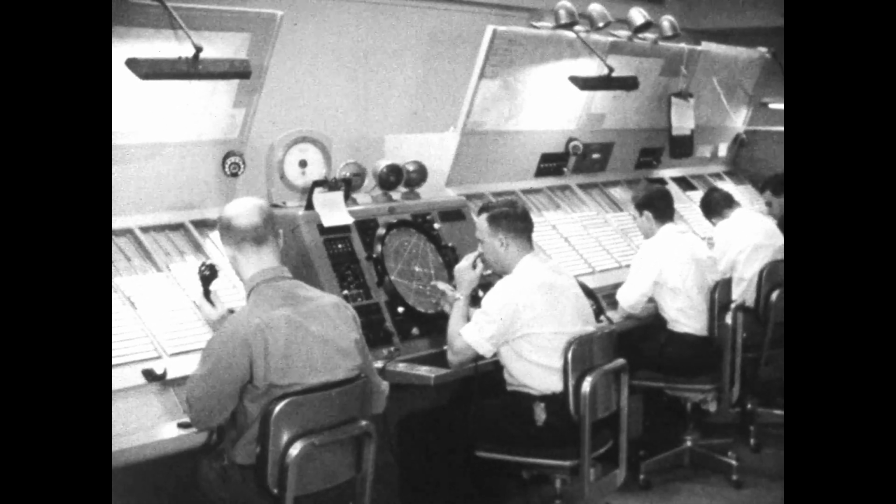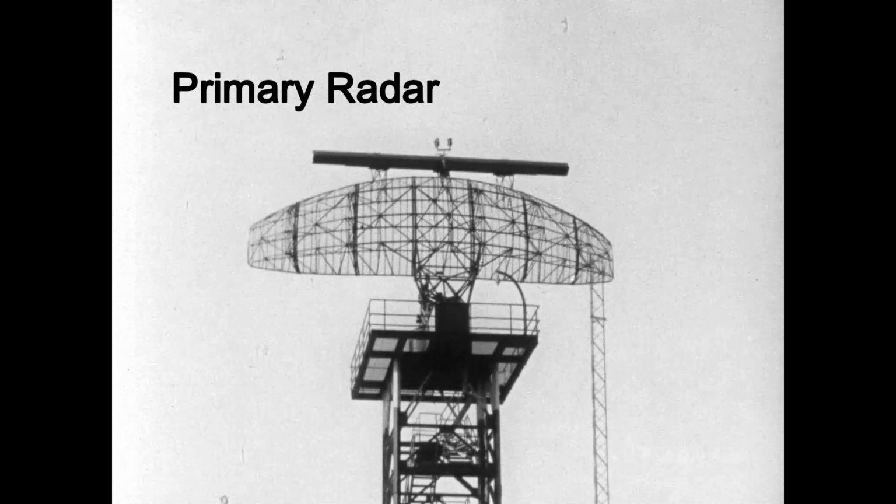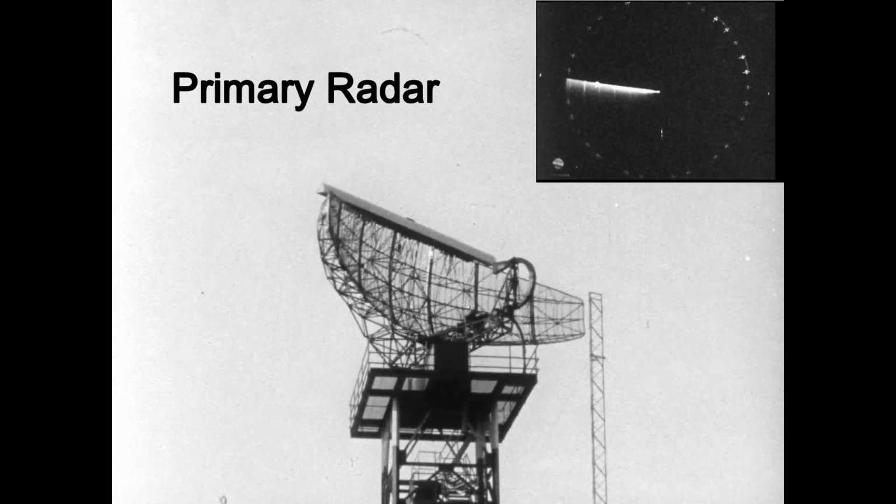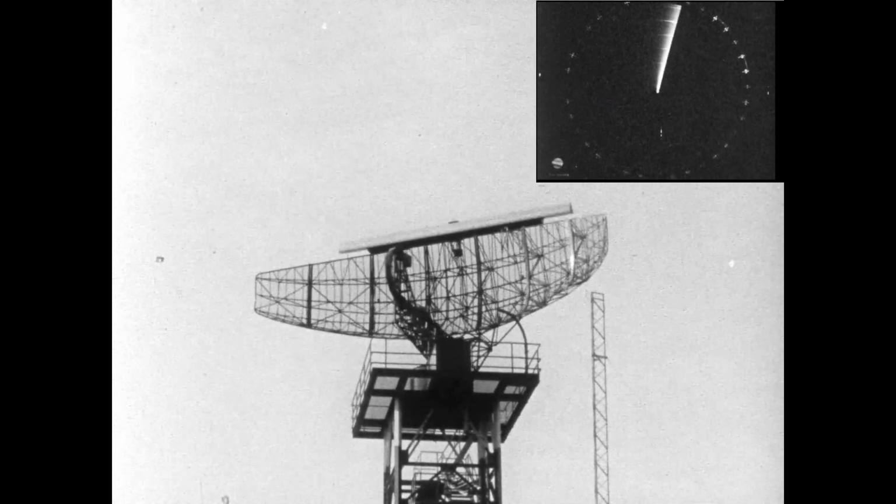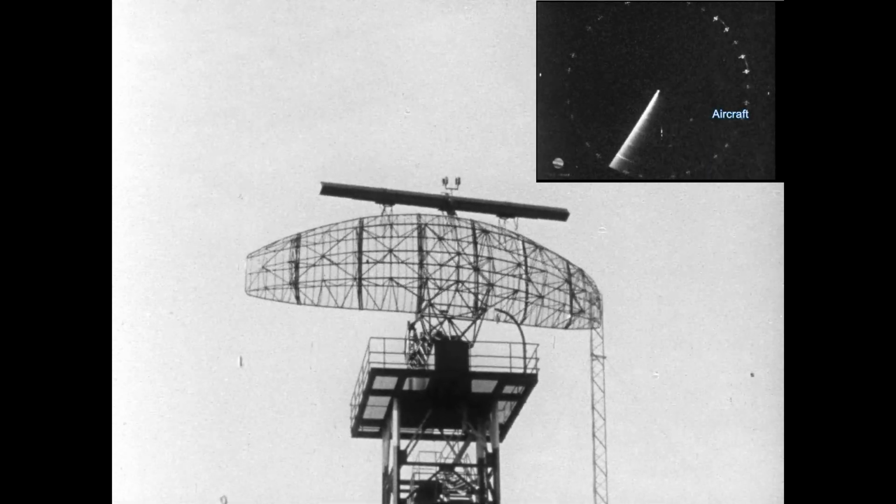As you know, primary radar emits short, powerful pulses, parts of which, upon being reflected by an object, in this case an aircraft, return to the radar antenna and appear as a small blip on the radar display, thus giving an indication of this aircraft's position.